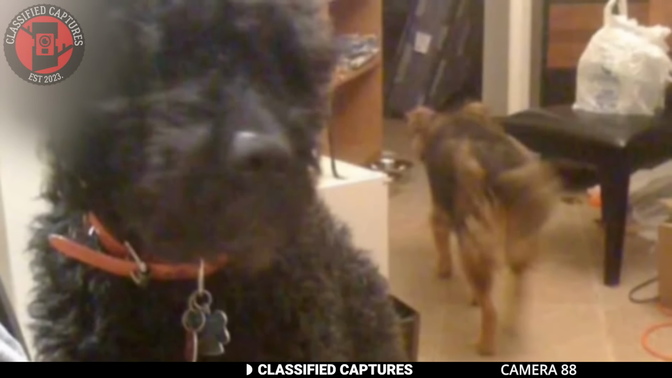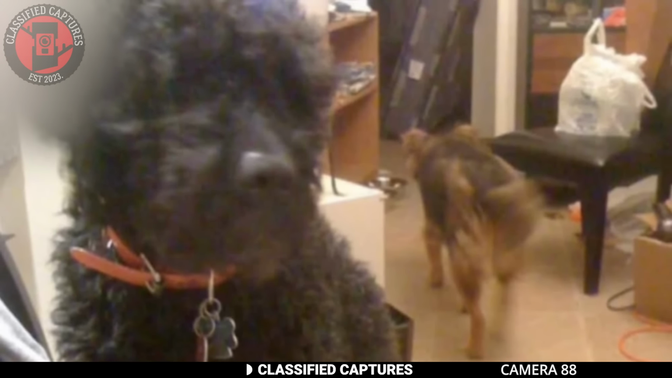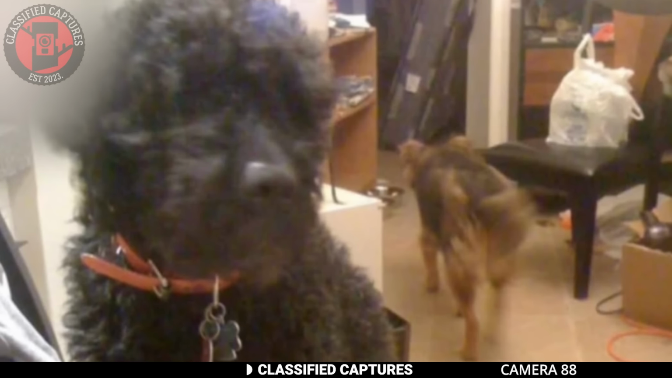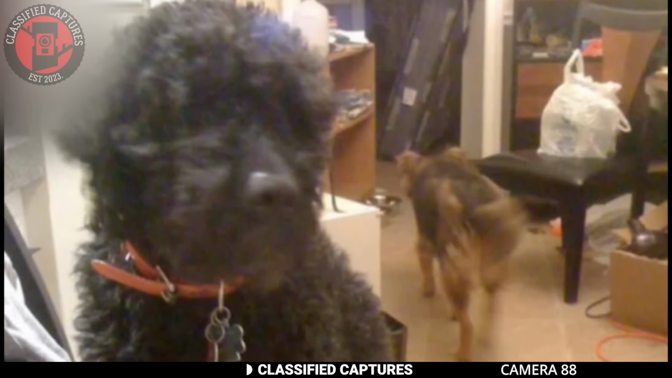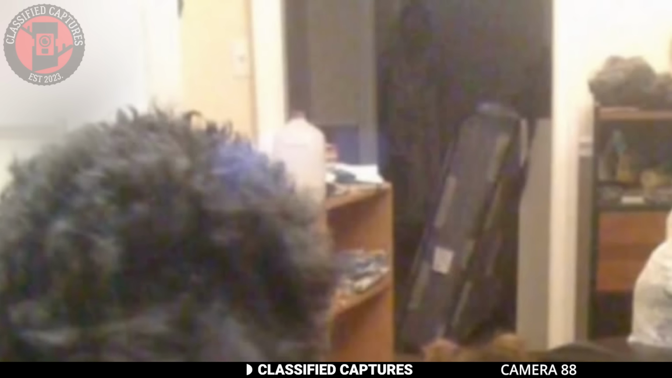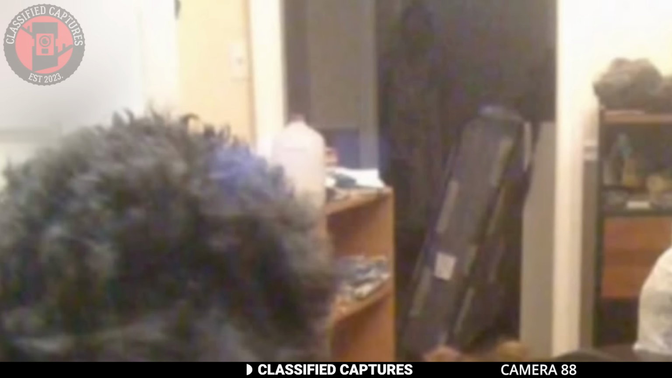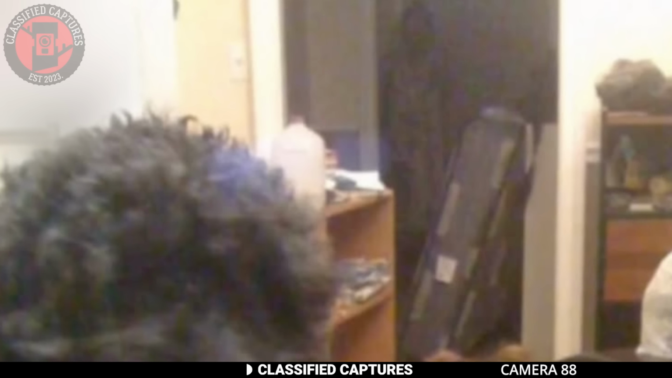After settling in, she decided to take a cute photo of one of her dogs who had climbed up onto a chair. At first, it seemed like nothing more than an innocent moment until she sent the picture to someone and they told her to take a second look. In the doorway, just behind the dog, was a dark humanoid figure lurking in the shadows. It was completely black, standing eerily still and appeared to be wearing a hood. The figure blended into the darkness, but its presence was unmistakable. It was watching her and her dog the entire time.